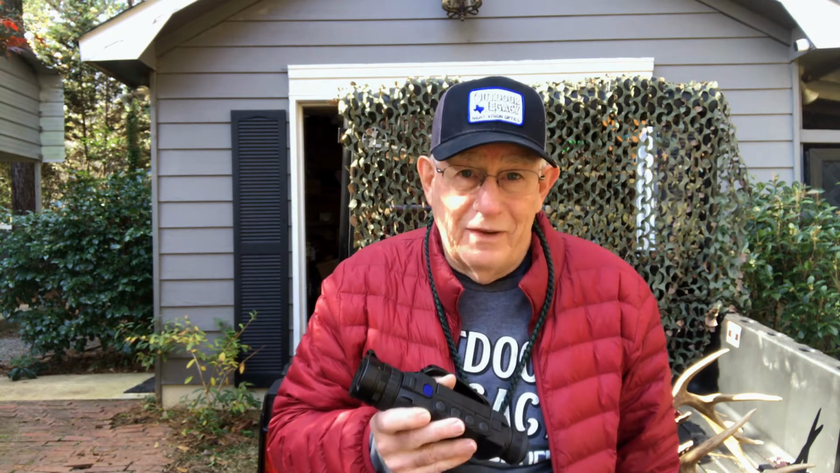And with my binoculars or with my naked eye, I could not see a thing. In fact, after I found the deer in the thermal, I picked up my binoculars and I located them, one beside an old snag. Then I picked up my rifle and I tried to find them through the scope. It's about 150 yards out, and there's a lot of brush, a lot of blackberry vines, things like that, and it took me 2 or 3 minutes to find him.